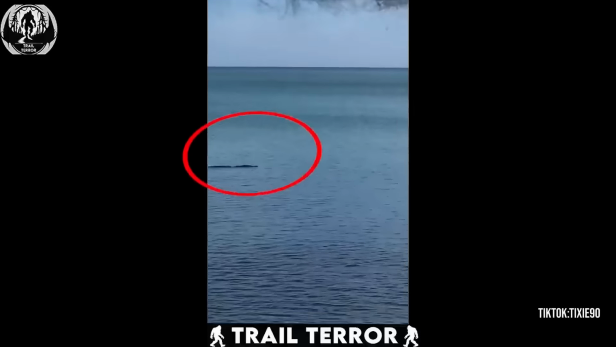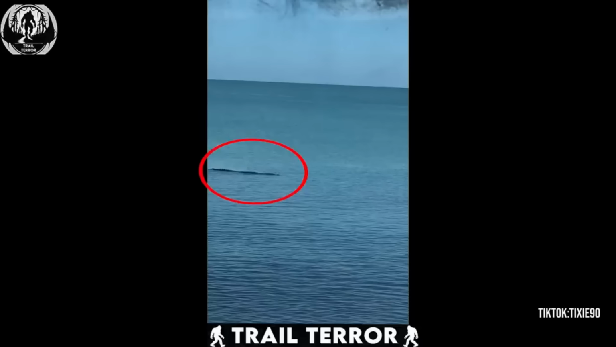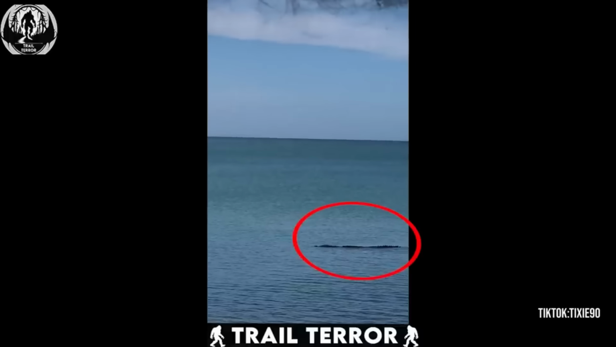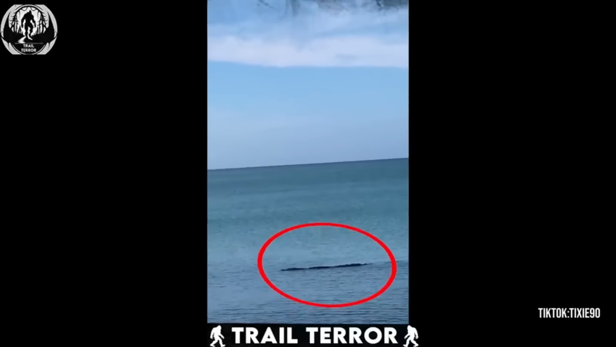Could be a saltwater crocodile. They grow up to 20 feet, after all. But even if it's just a croc, that's no comfort. It's monstrous, and it really makes you wonder, how much of what's underwater do we even understand?